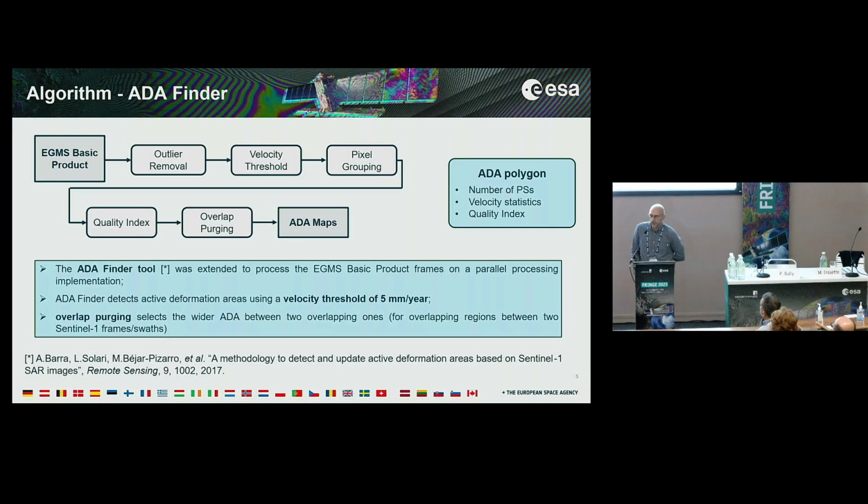The first step is an outlier removal stage, then a velocity thresholding using a threshold of 5 millimeters per year, a pixel grouping where we are grouping together neighbor PS points with a radius of about 50 meters. And this is where the actual polygons are created.